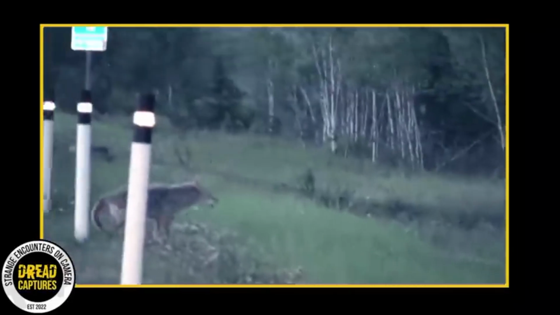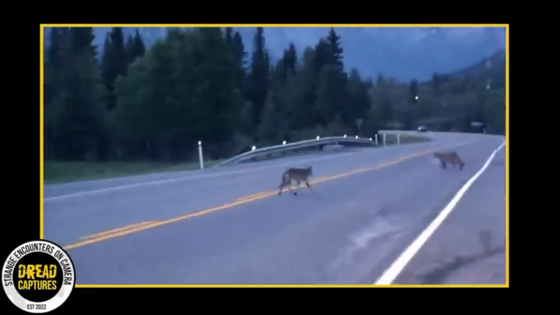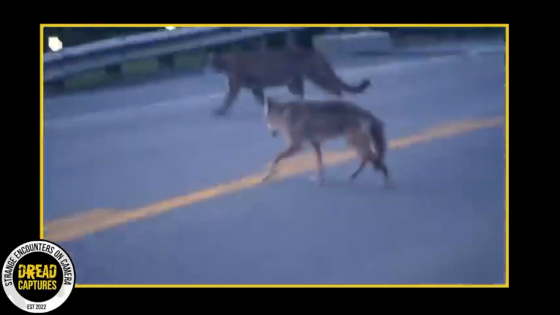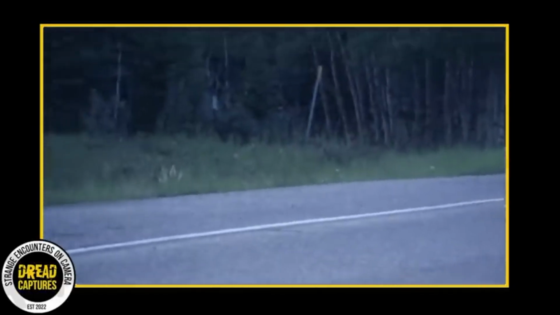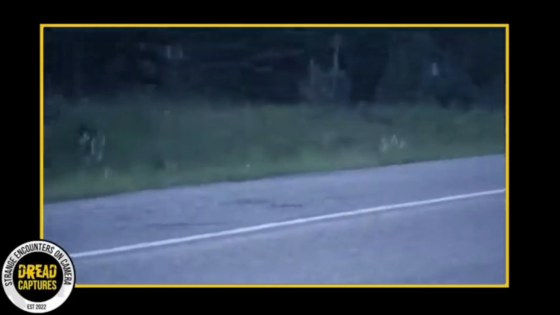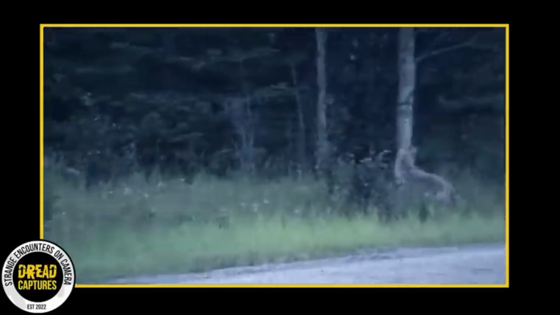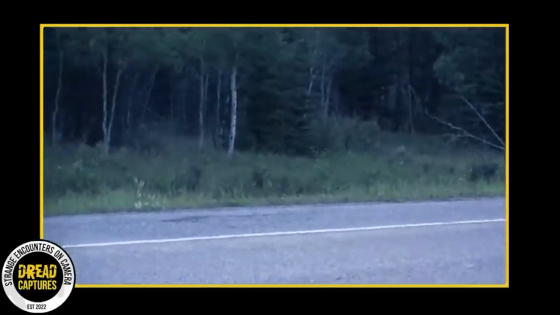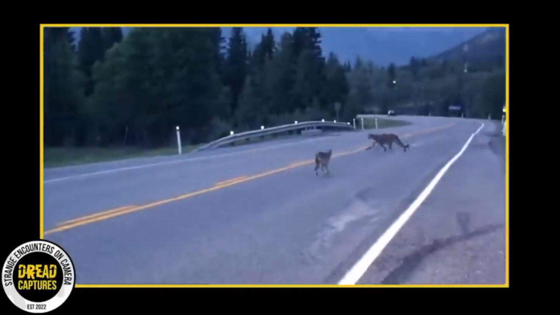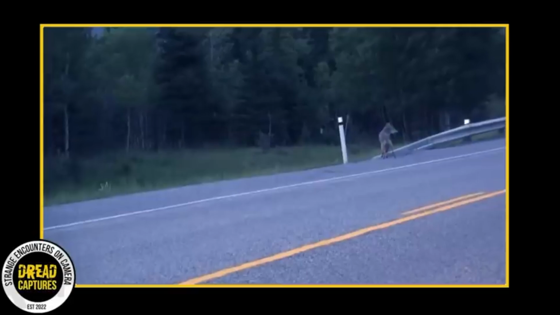A couple traveling down a highway noticed a coyote just barking in the middle of the road. They figured, what the heck, we'll stop and take some video. And this is what they caught. Look at how huge that mountain lion is. Wow. I'm just going to leave it at that.